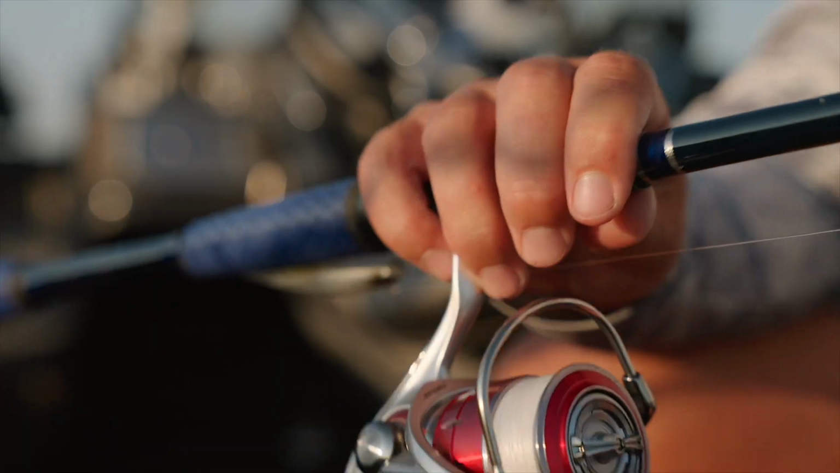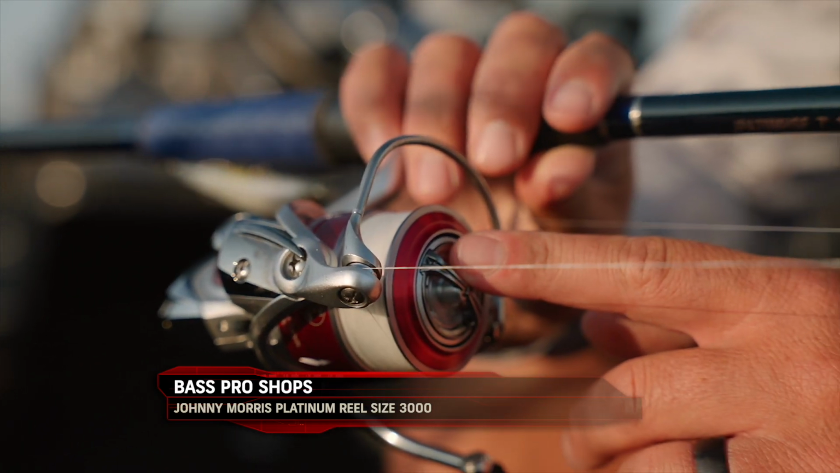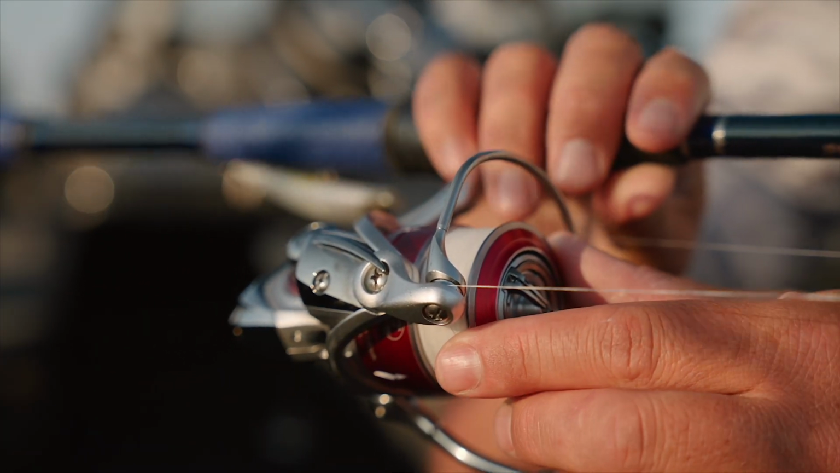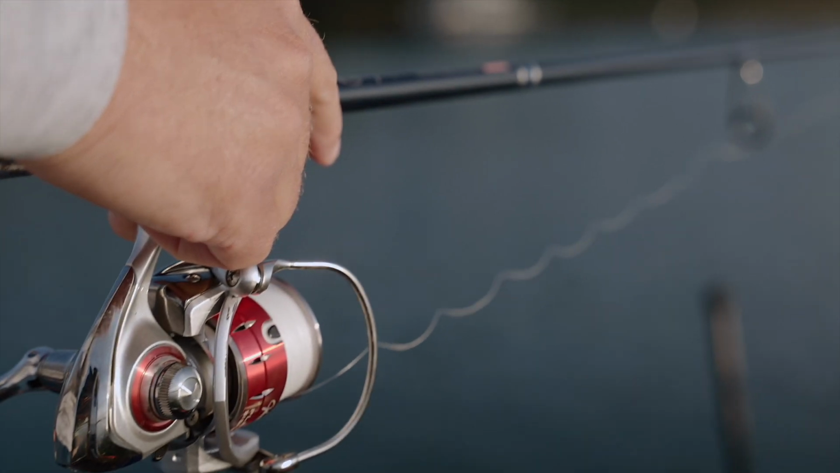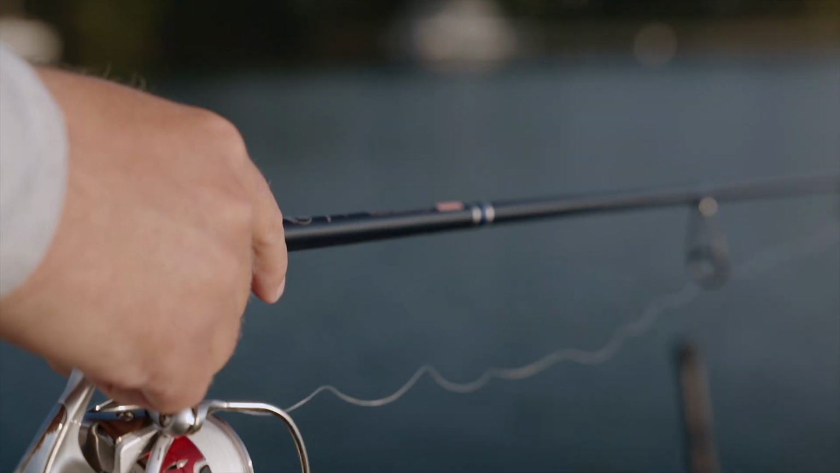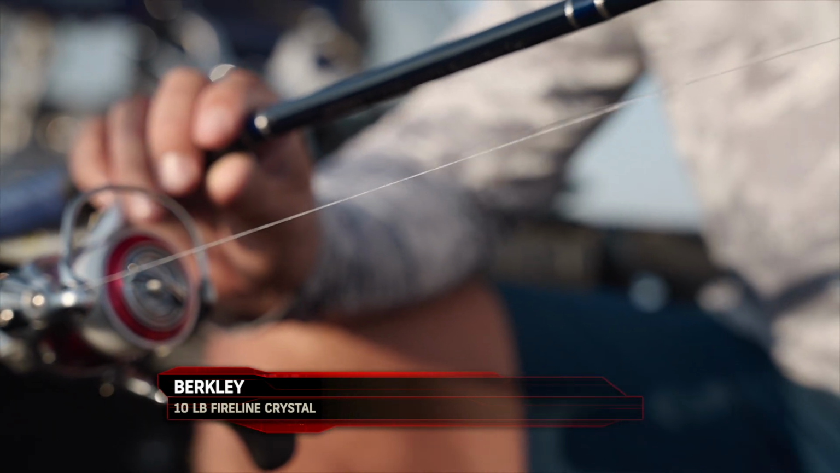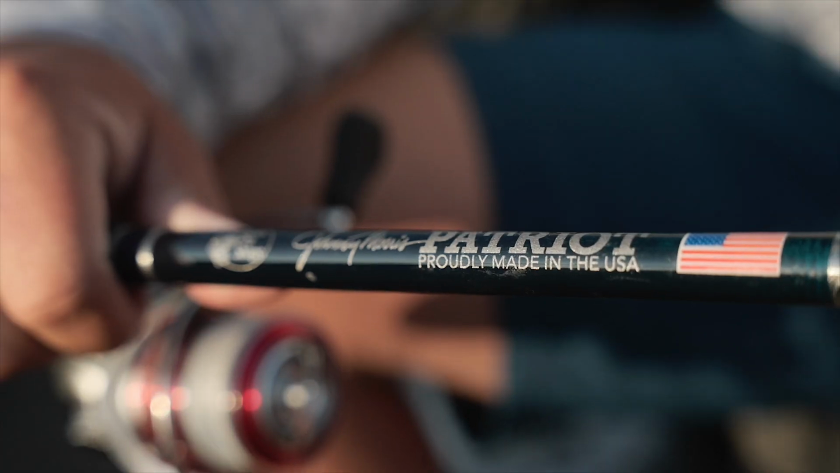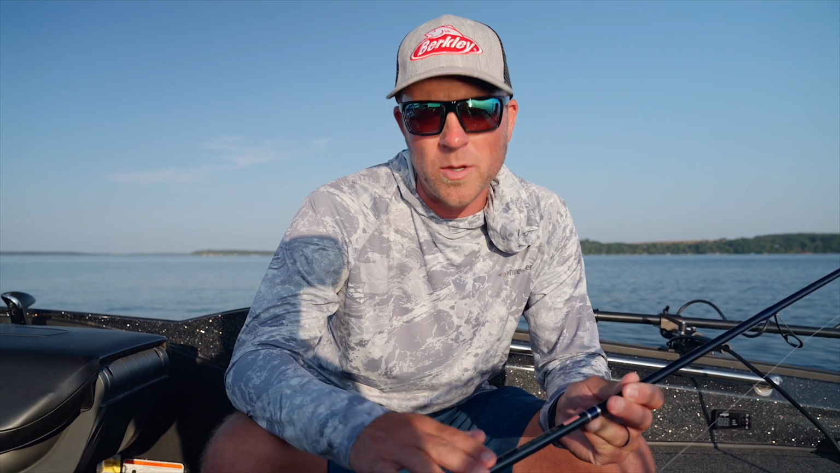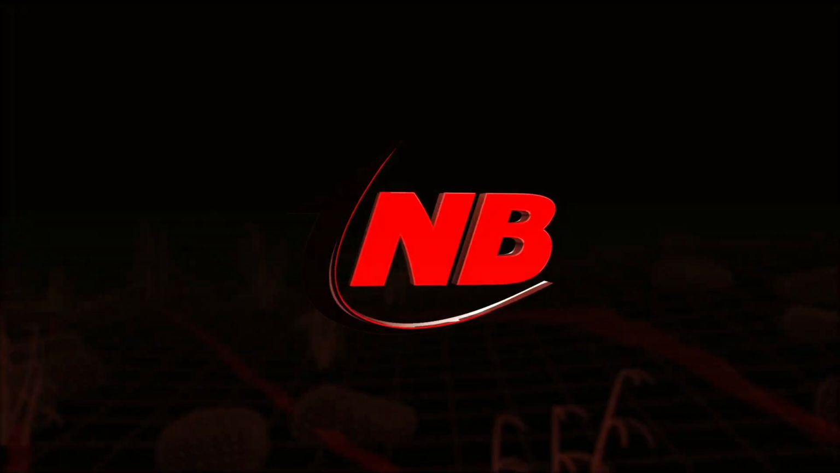But then when I look at the reel, it's the same reel that I use for walleyes. This is a Johnny Morris Platinum 3000 size spinning reel. Really good drag system, which is extremely important with these lake trout because when you get them on, you're fighting them for a decent amount of time. The main line's exactly what I would use for walleyes too. 10-pound FireLine, 15-pound 100% fluorocarbon leader, so a real similar setup. The only thing I would say is if you have a fast action rod that's available to you, go with that in case you get hooked into one of these really big lakers on Green Lake.